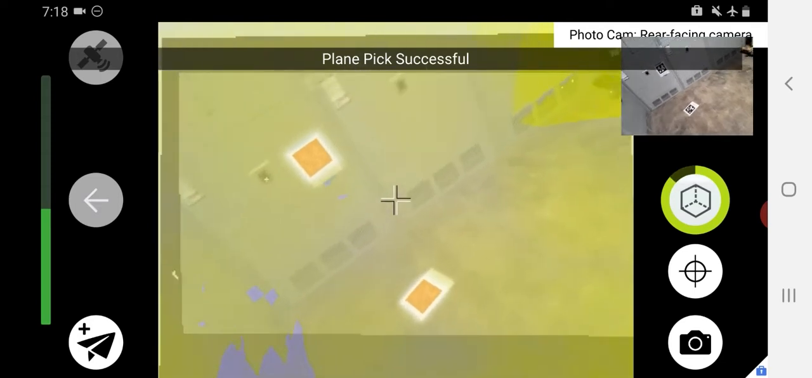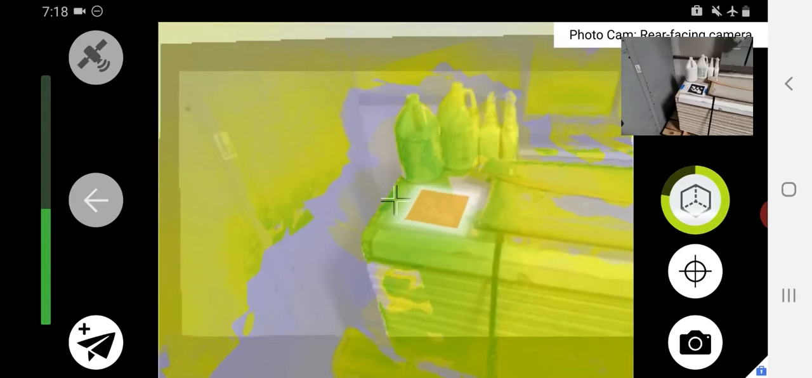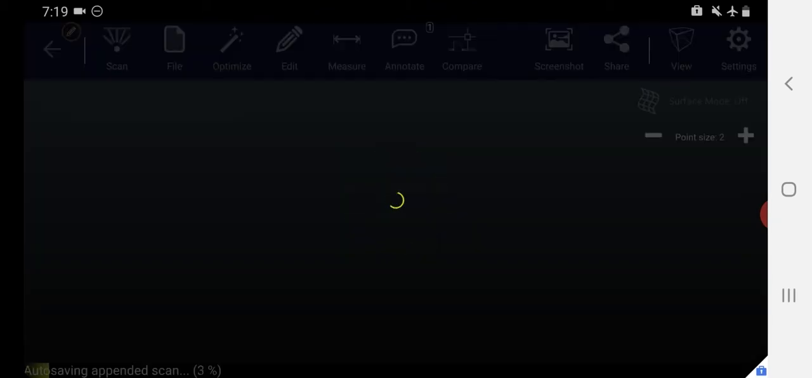Now I'll loop over these AprilTags as a best practice and finish back at the one that I started this append from. Press that same button on the right to finish your scan. Now this is going to add our second scan directly into our first scan before we optimize it into a single file.